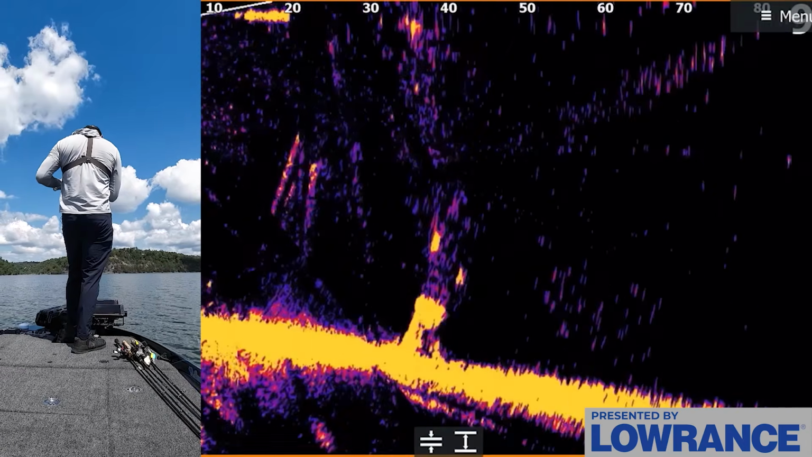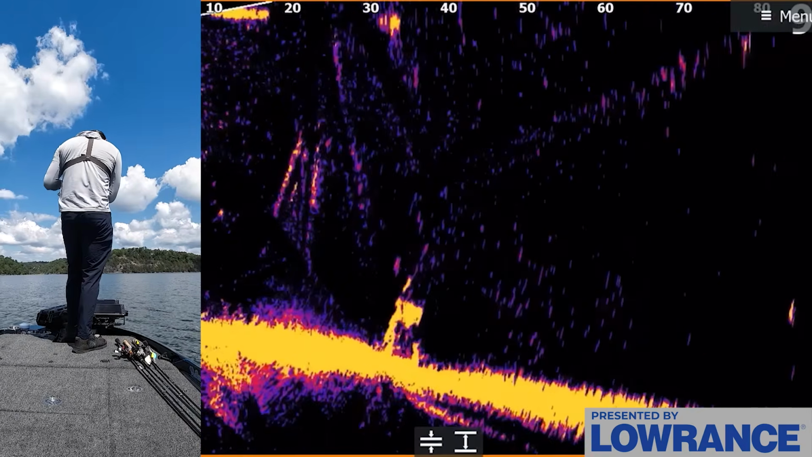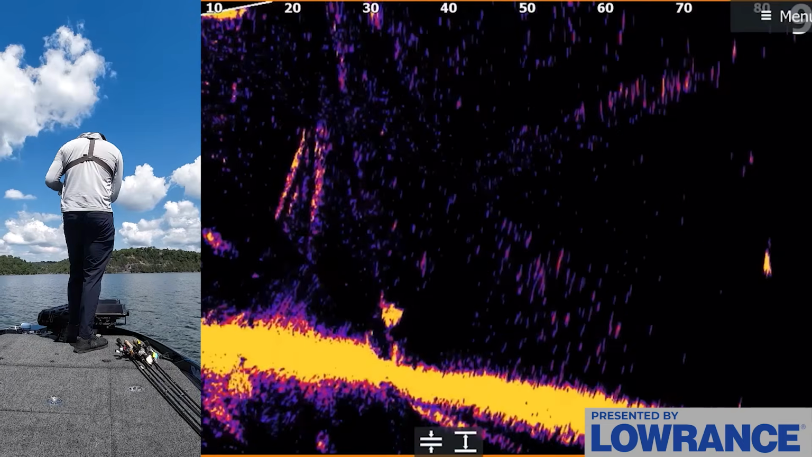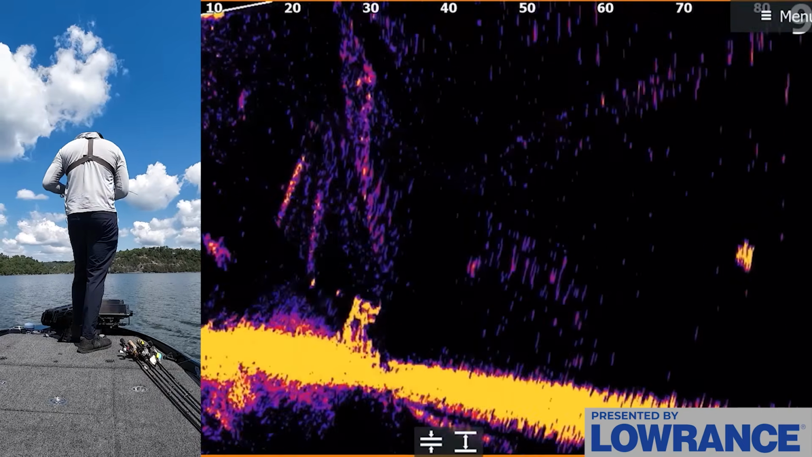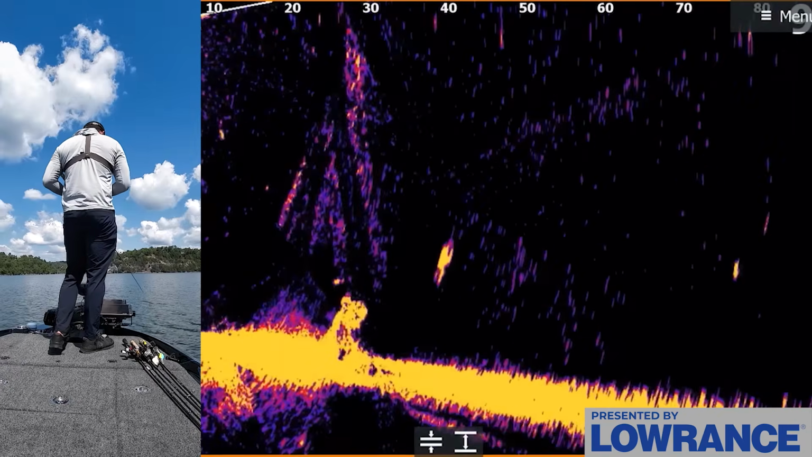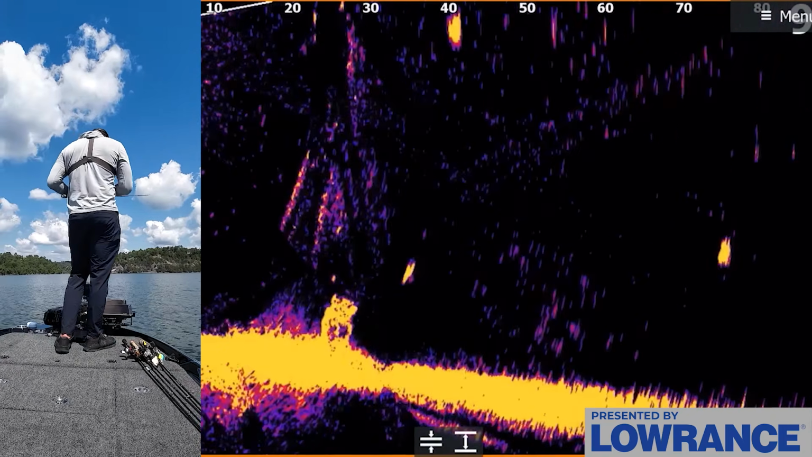Get it. Before we left, I wanted to check out a couple of these brush piles. That's a good fish that came out of that brush pile towards my spoon. He didn't get it though. He looked at it. He didn't commit. What in the world? He came up hot out of that brush pile to look at my spoon. Spoon may not be the deal. There's a good fish right there too. I don't know what that is. Get back down there.